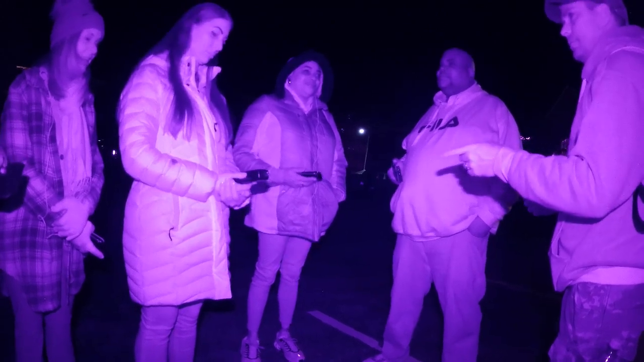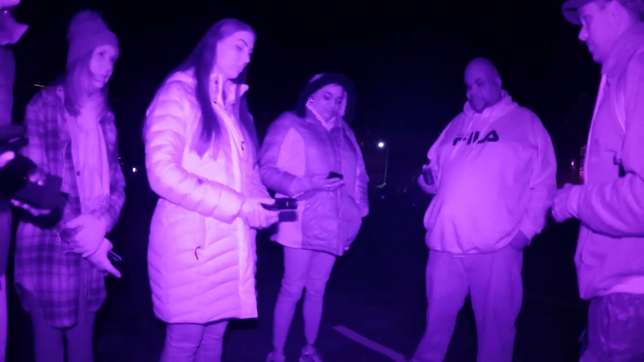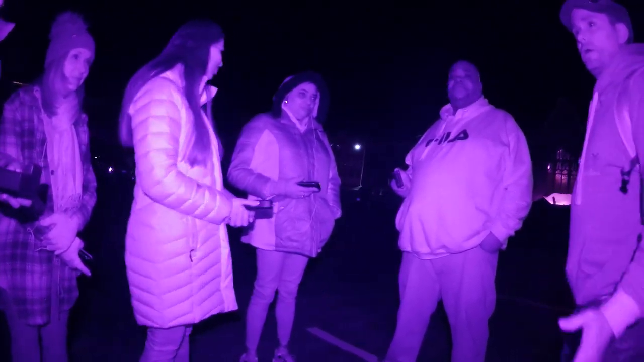Have you had any other numbers, by the way? Okay. So, we're going to spread out. Obviously, there's a lot of cars in here tonight. We don't go in between vehicles or near vehicles. So, we're going to stay on this front half.